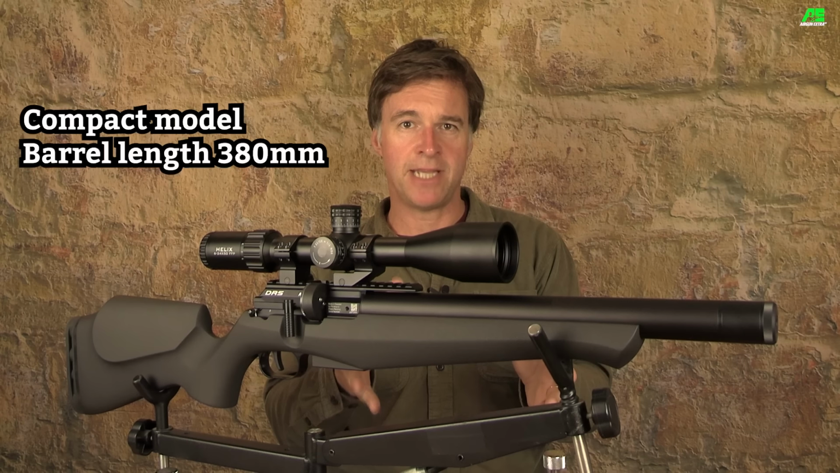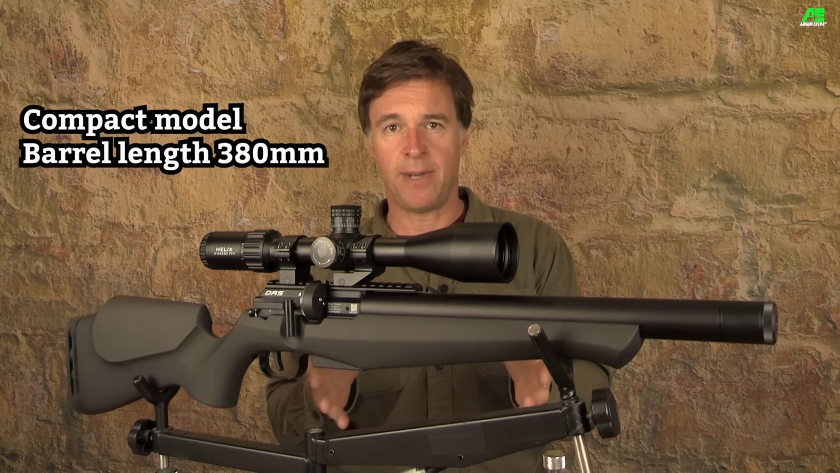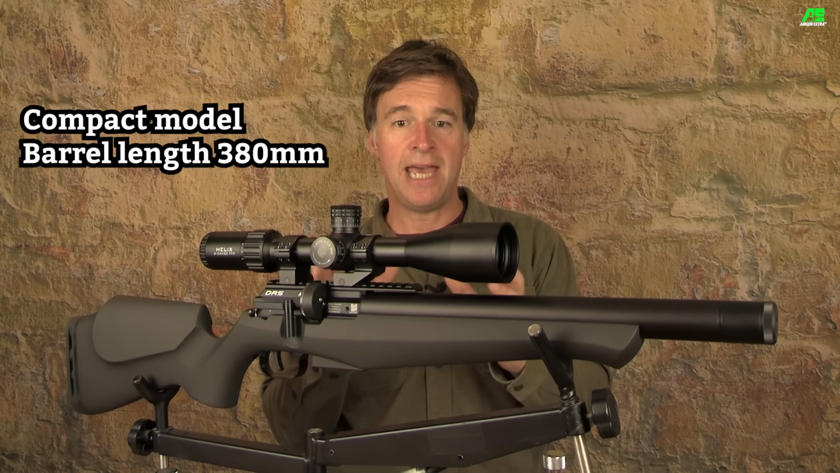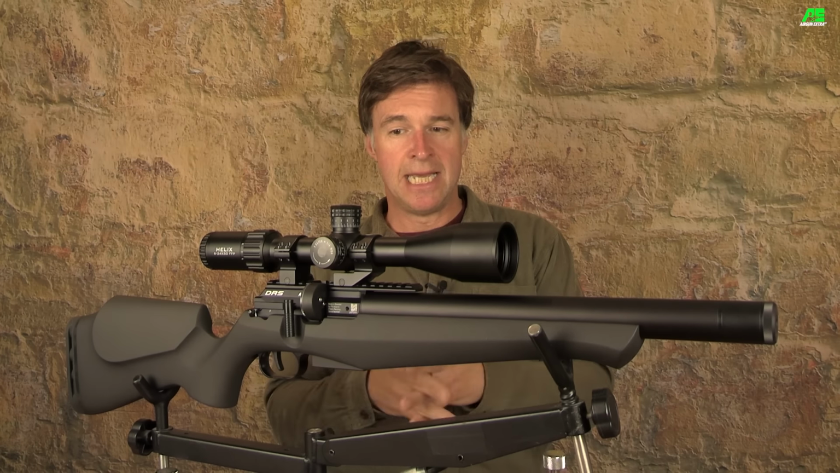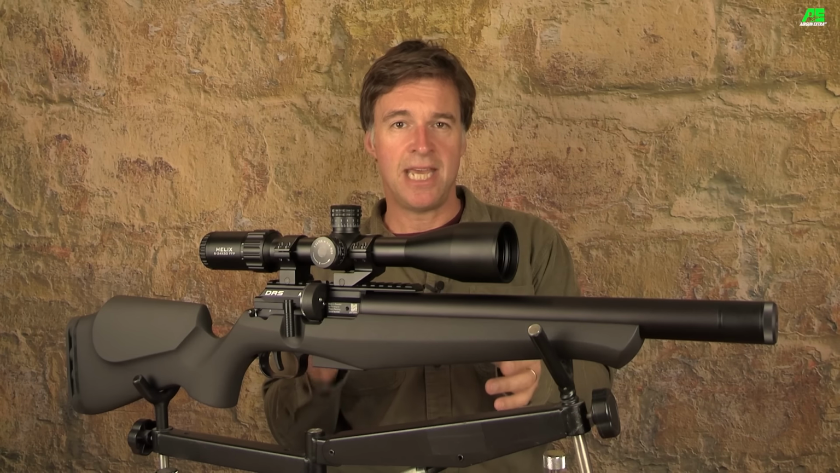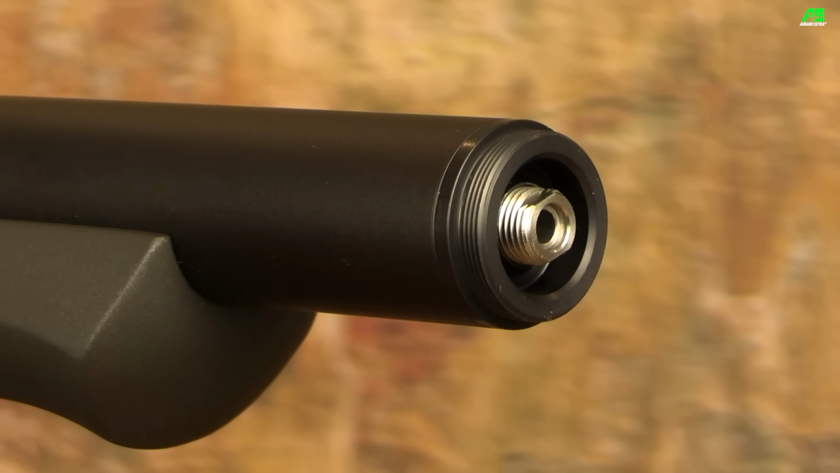There's a 500mm and a 600mm, and I believe there's also a 700mm barrel option for high power FAC rated models. Now, one of the key refinements on the Mark II is that you can now change between different barrel liners without having to degas the gun first.